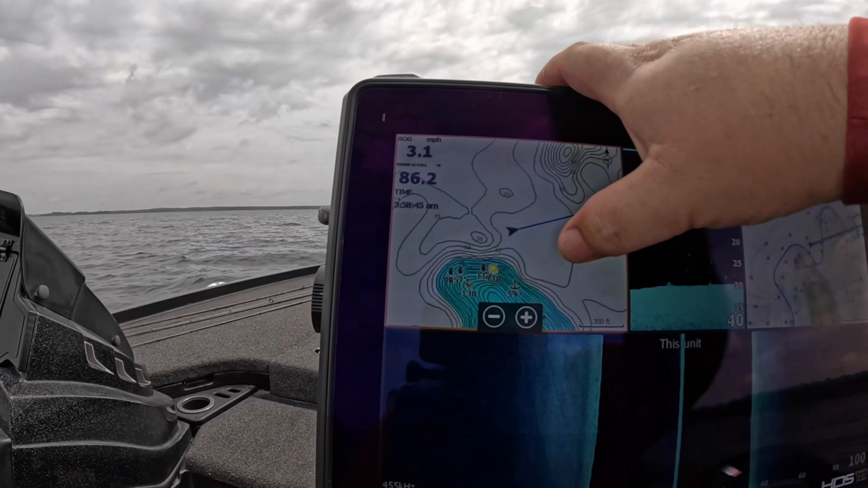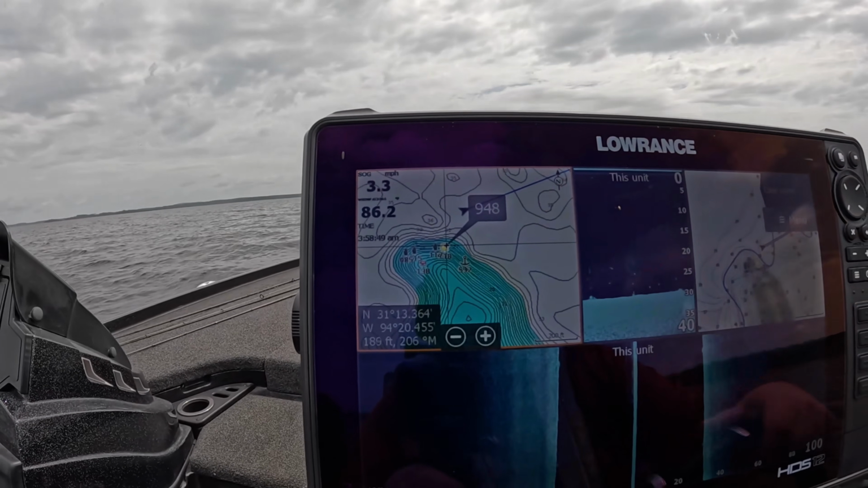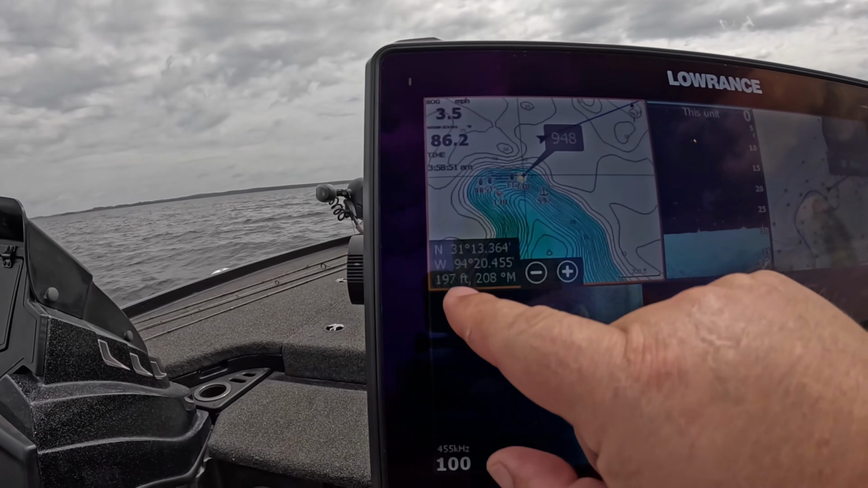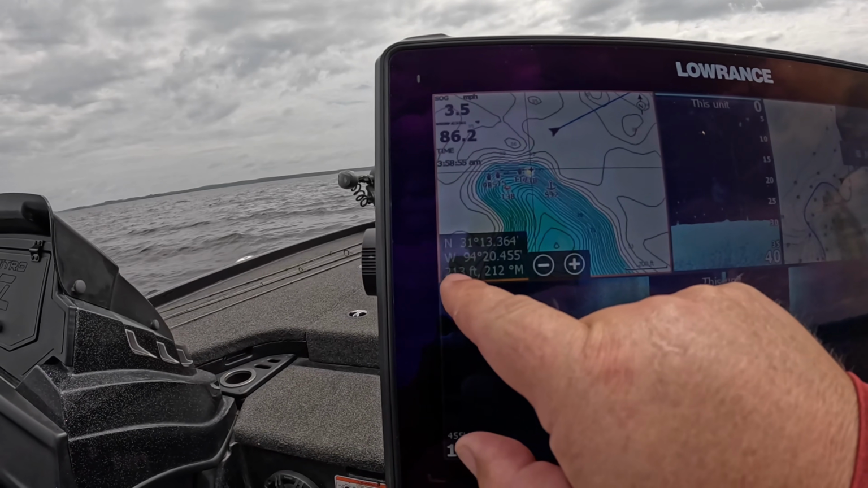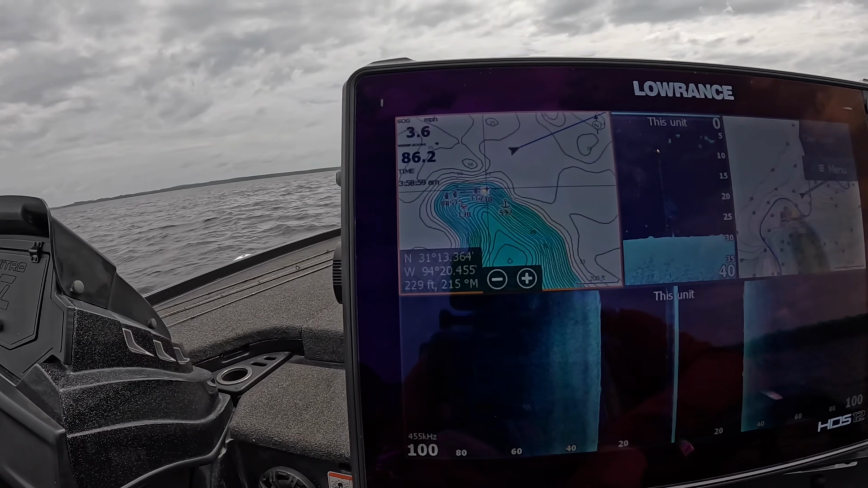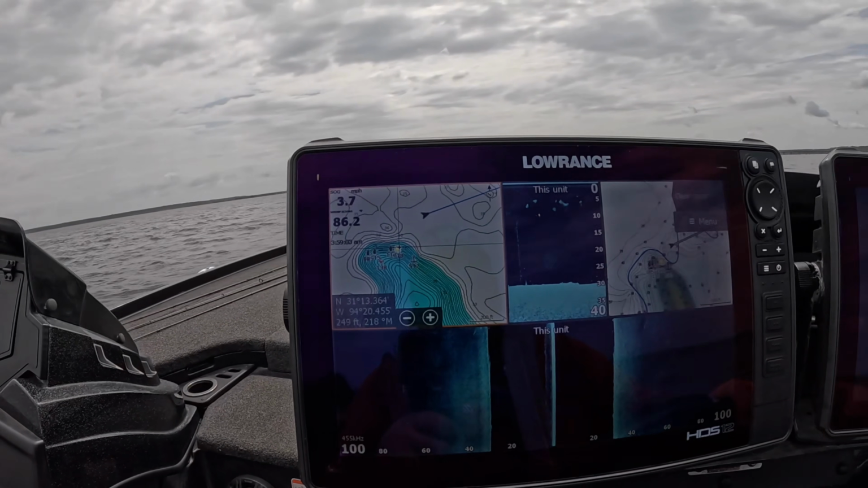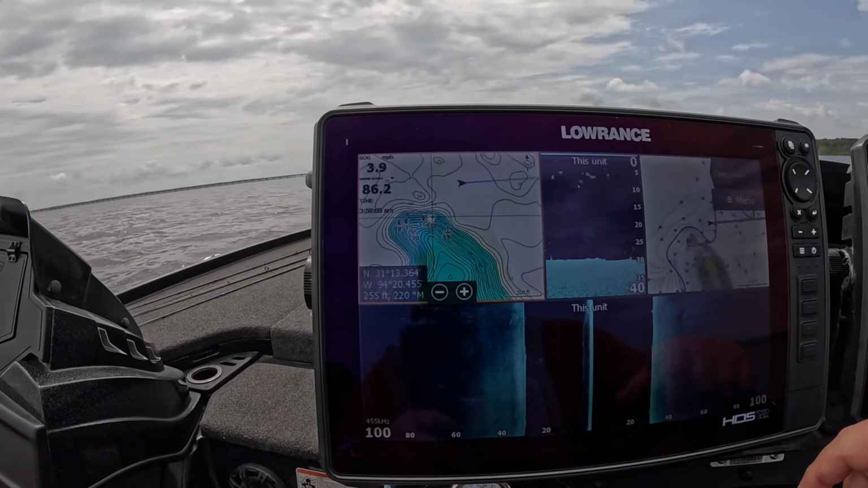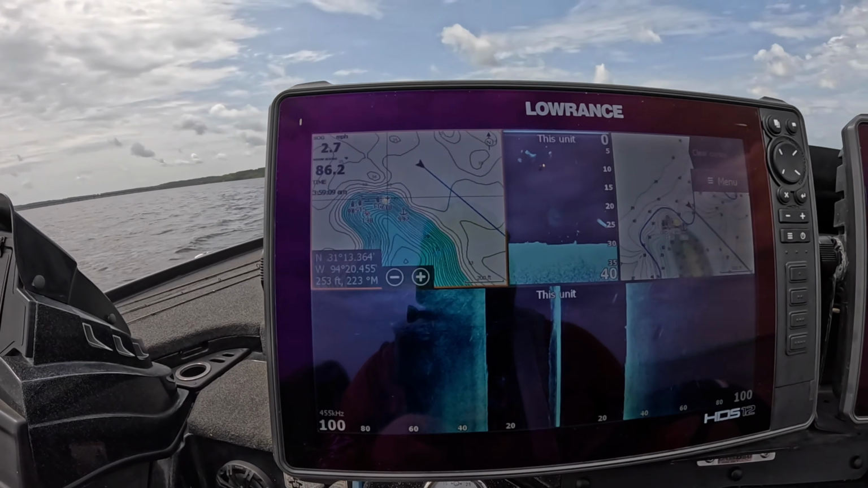All right, first thing I'm gonna do, I'm gonna tap on the waypoint that we made, and that's gonna show me, if you look right here, the distance that my boat is away from that brush pile right now, which is 212, 215. I like to get 200 foot downwind of it and then turn the boat around to where my boat is facing the school or the brush pile that I'm fishing.